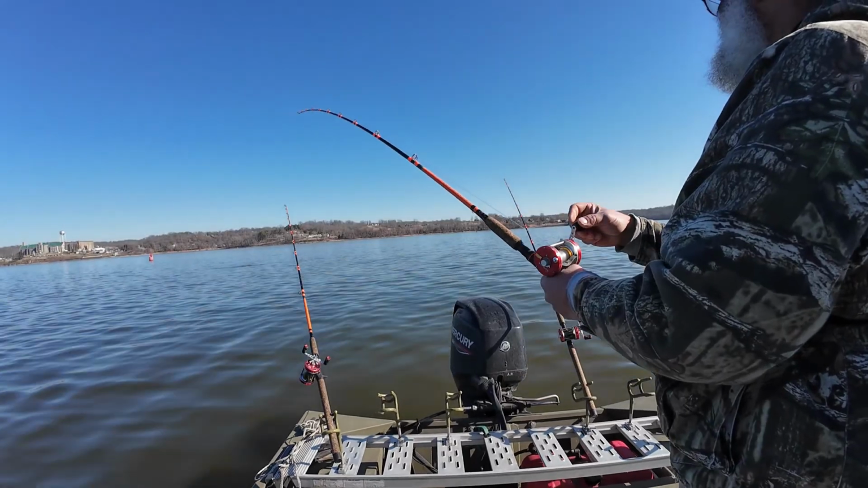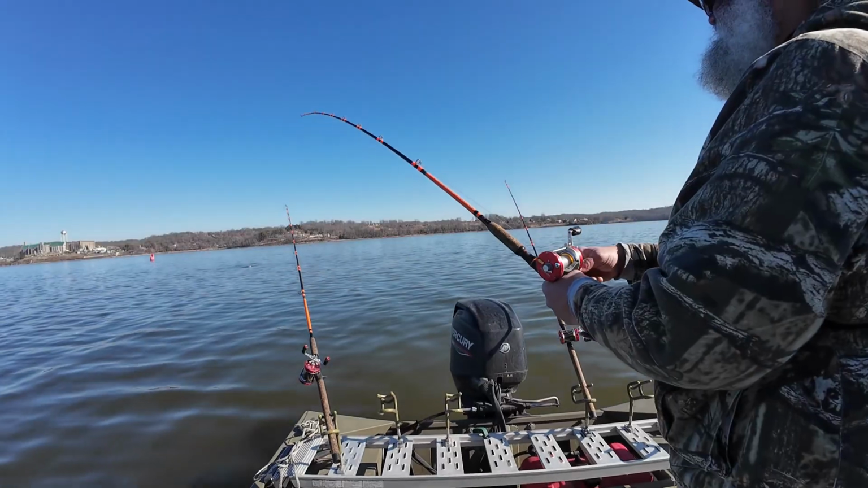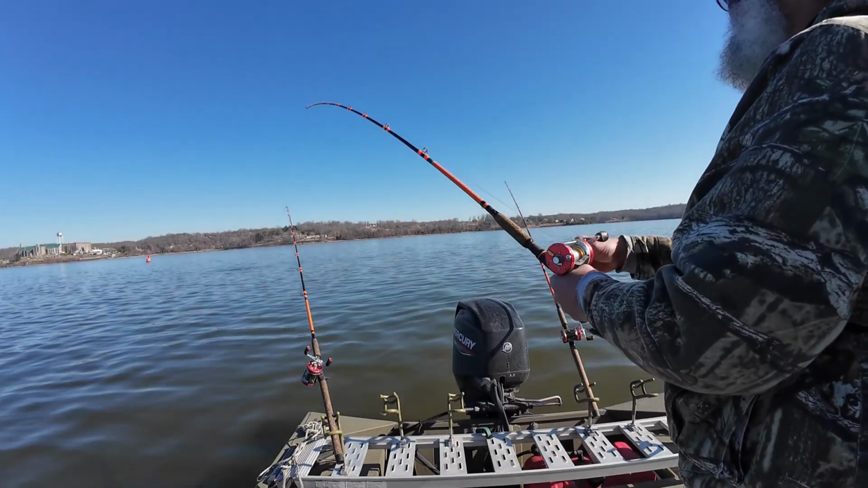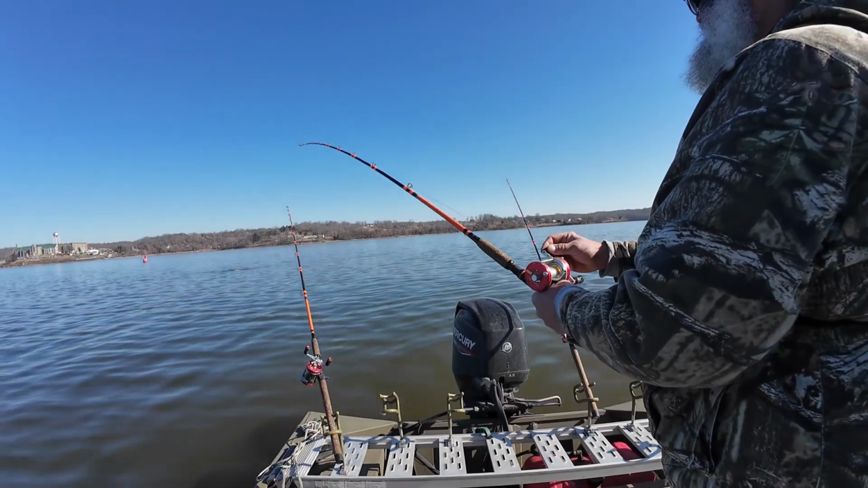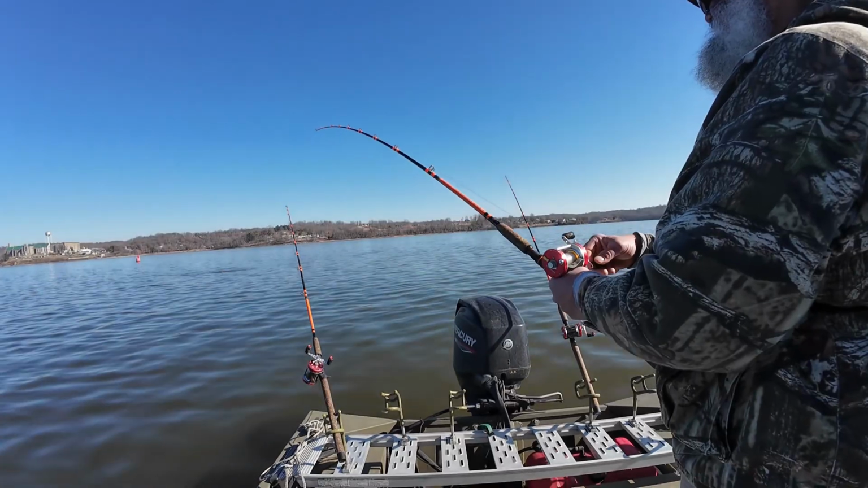I don't like it when they're on top of the water. I was watching that right hand pole, making sure it wasn't going to go to strip and drag right out of the bucket. Boy, these things are sluggish.